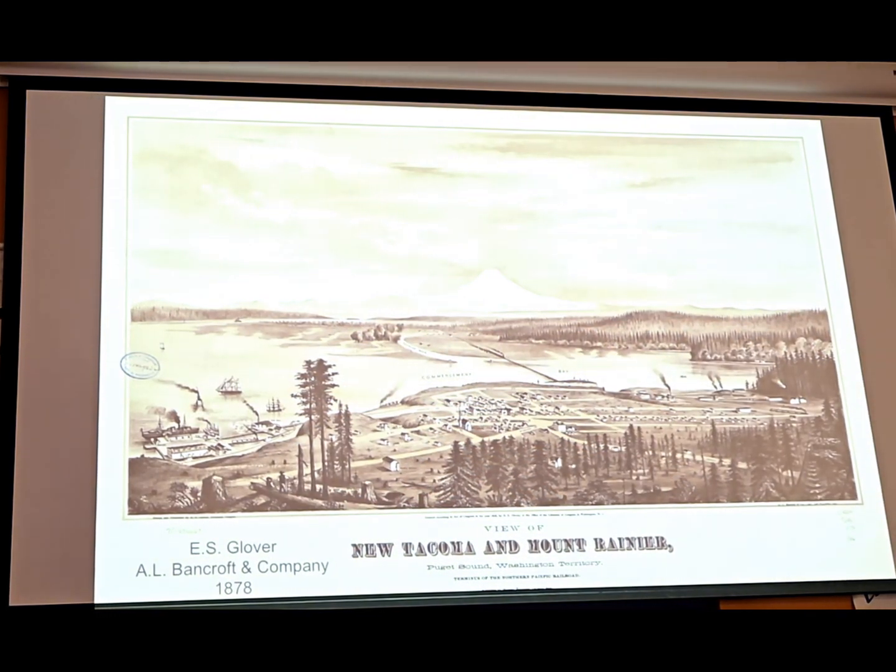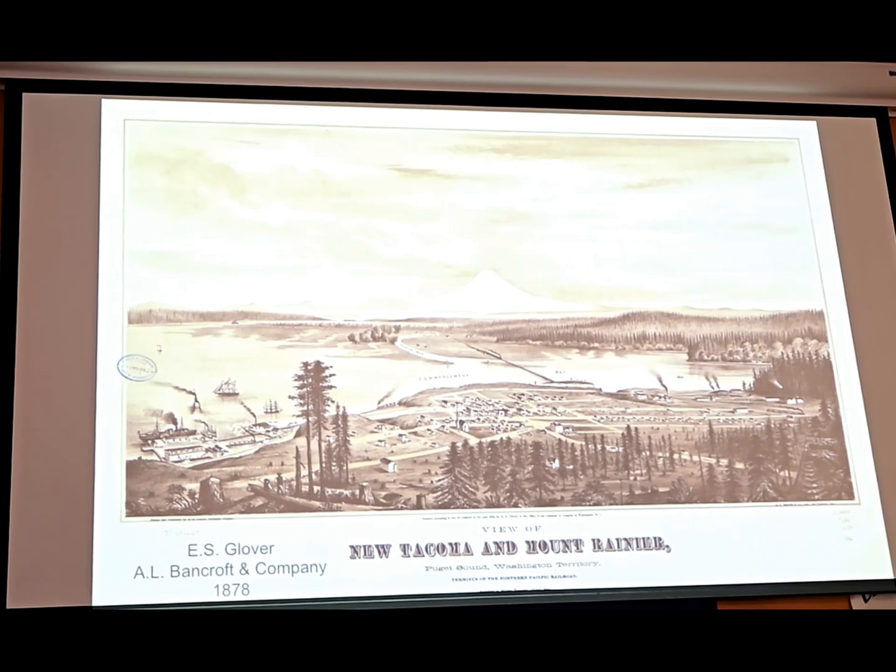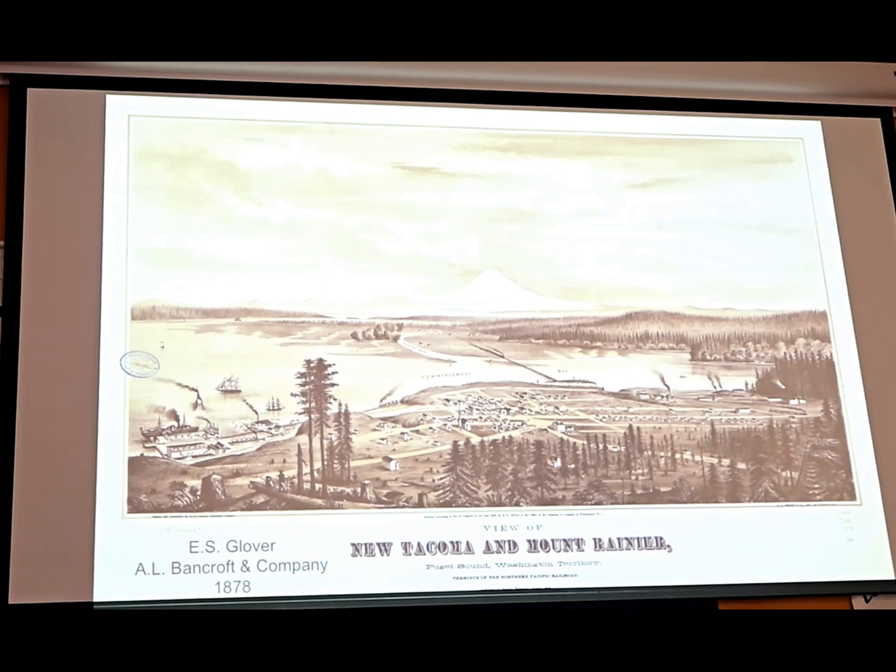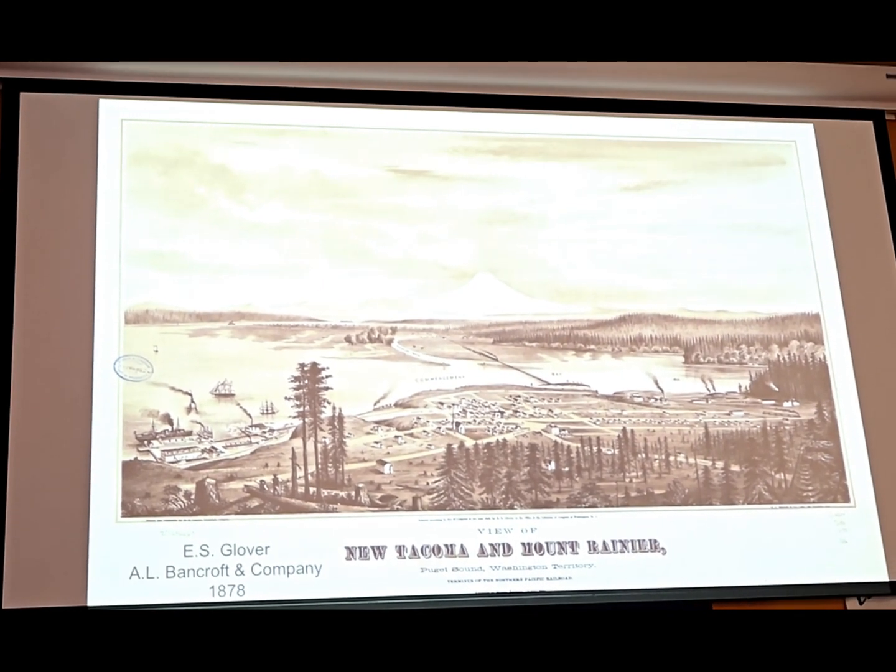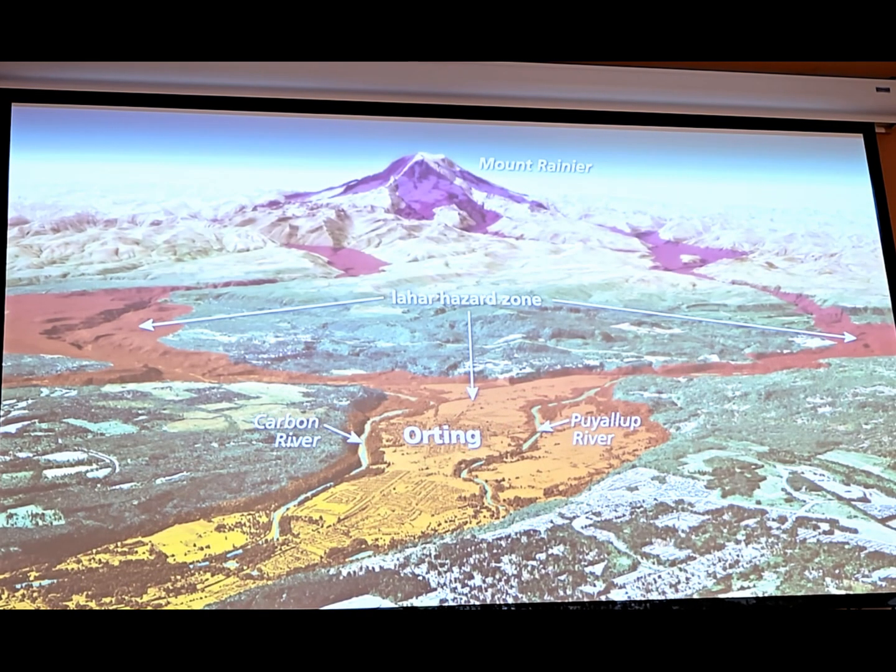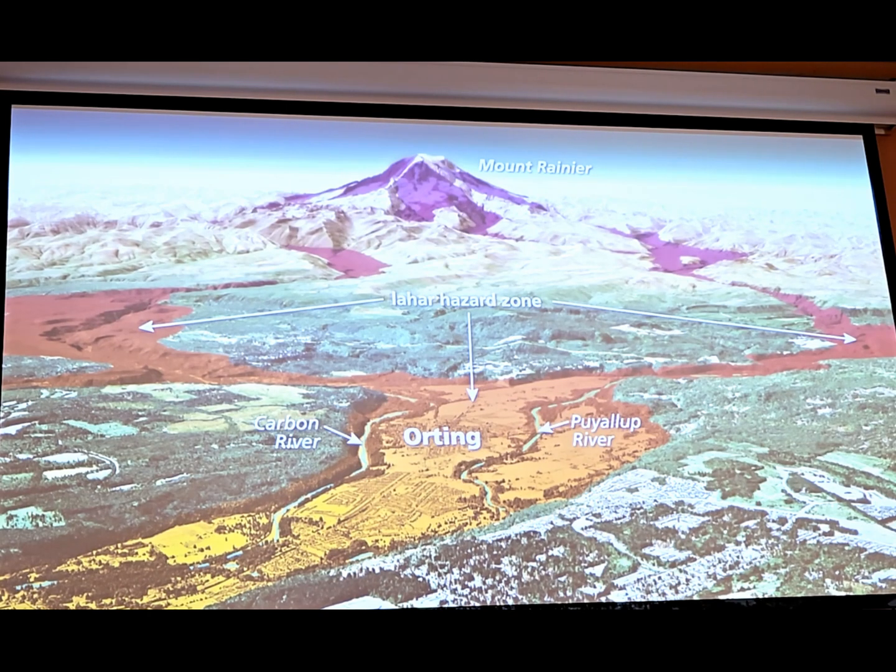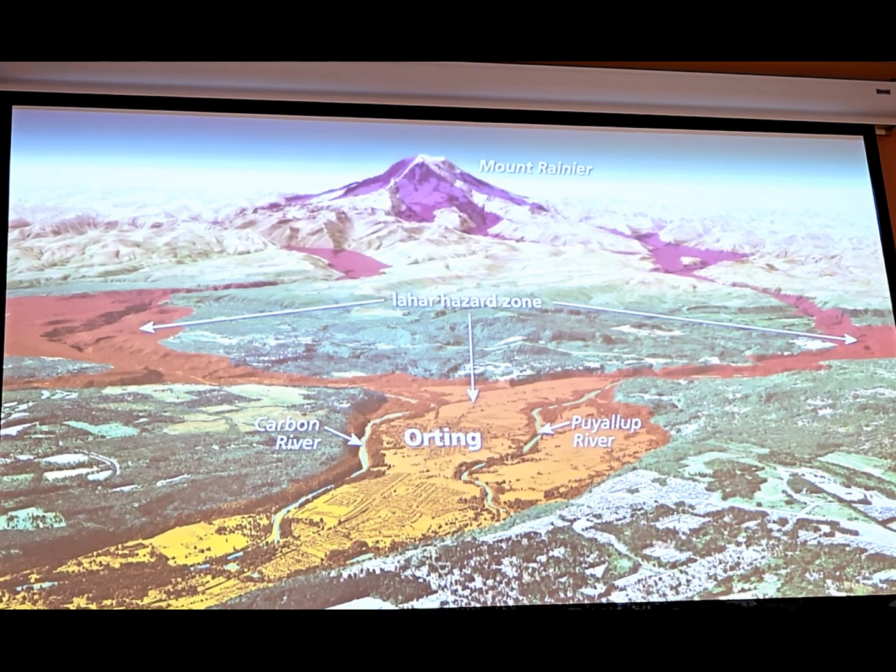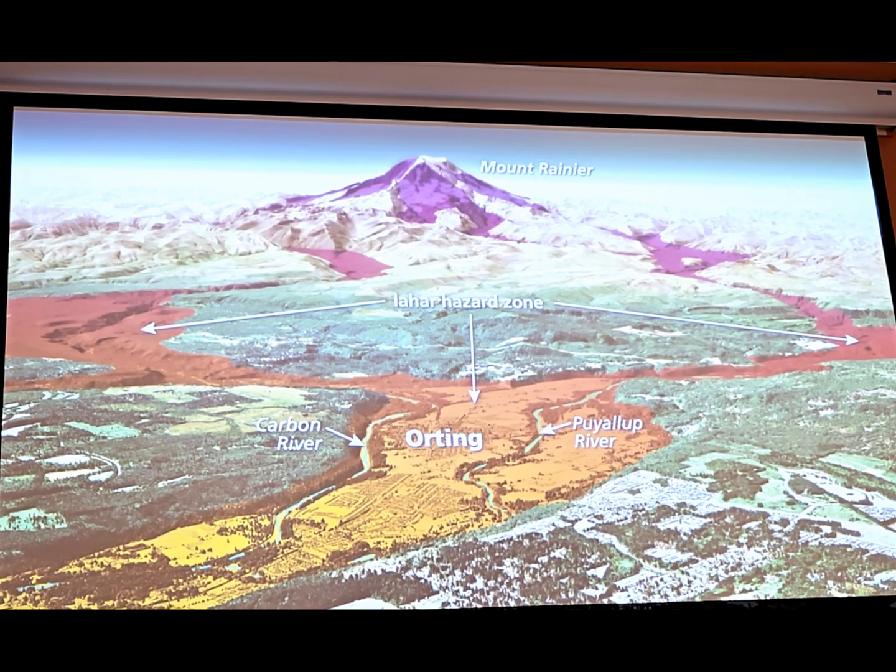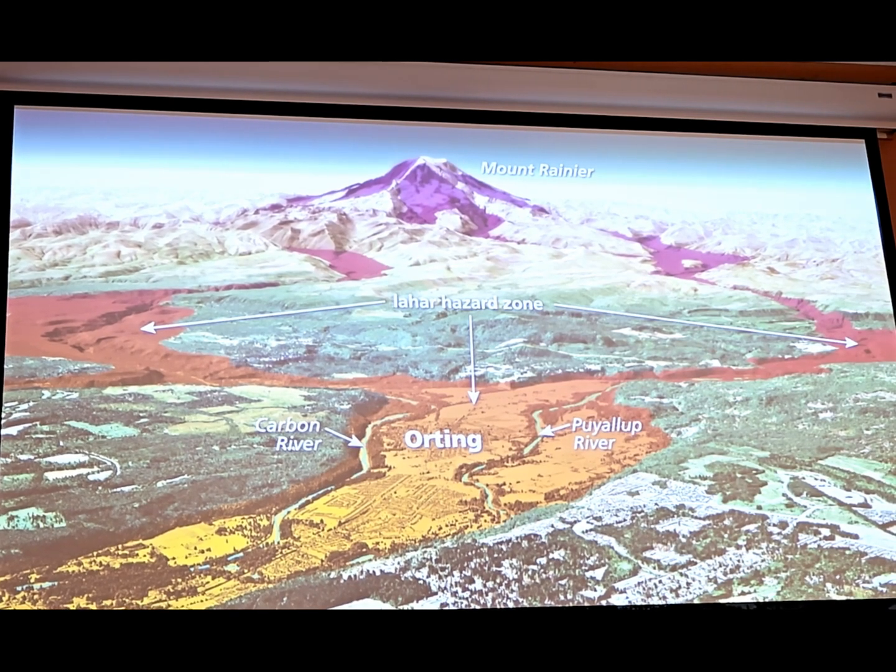So I take a lot of inspiration for those types of maps and images from a lot of these older bird's eye view maps, one of which you can see here of New Tacoma and Mount Rainier. Here's another one I added in today. Actually, I don't have that in there, so we'll go to a modern day view. This is similarly a composite imagery map of USGS lahar hazard zones at Orting in Pierce County.